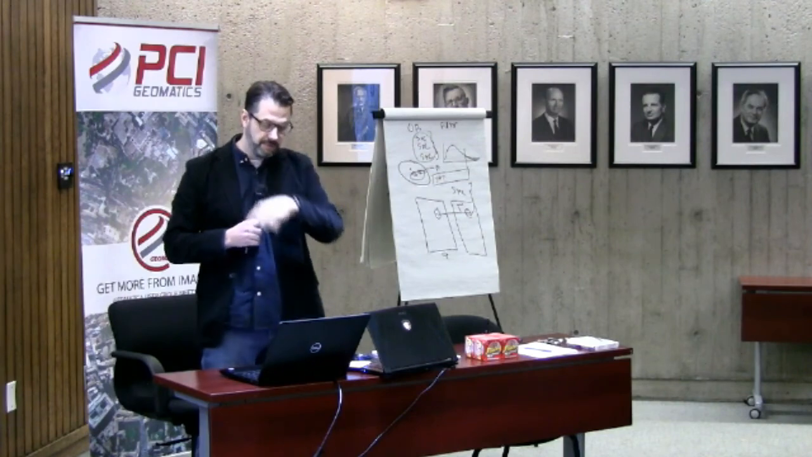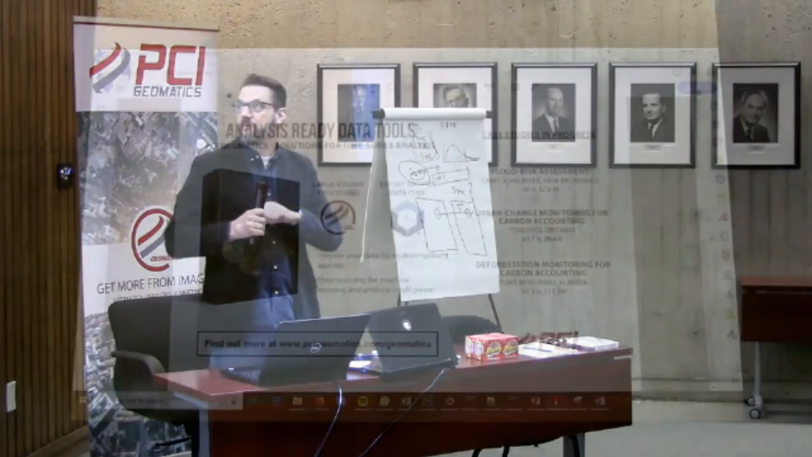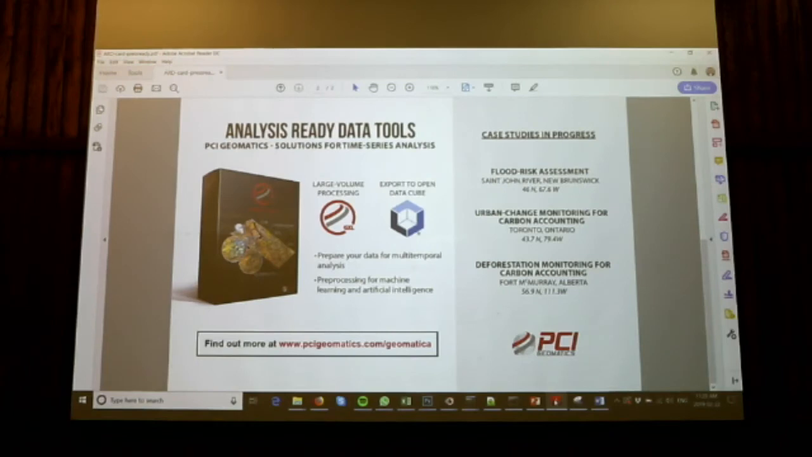And those are the 3 projects that are going on in the room. So flood risk assessment is with CCMEO, urban change is with ECCC, and then the deforestation project is with the Pacific Forestry Center out in Victoria. So these are all active projects that we're doing right now.